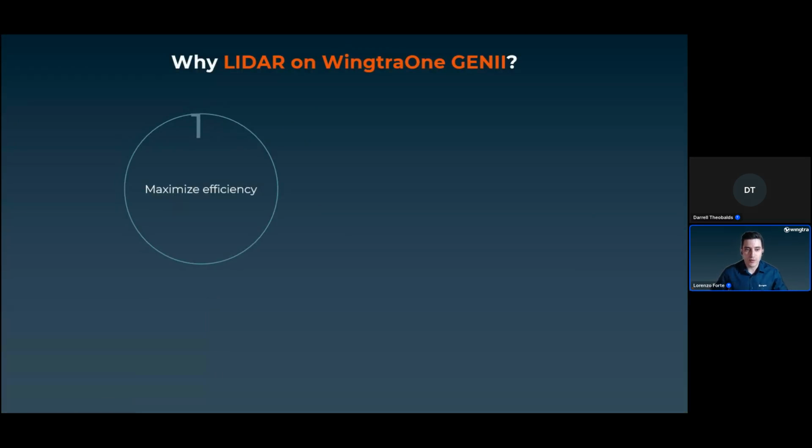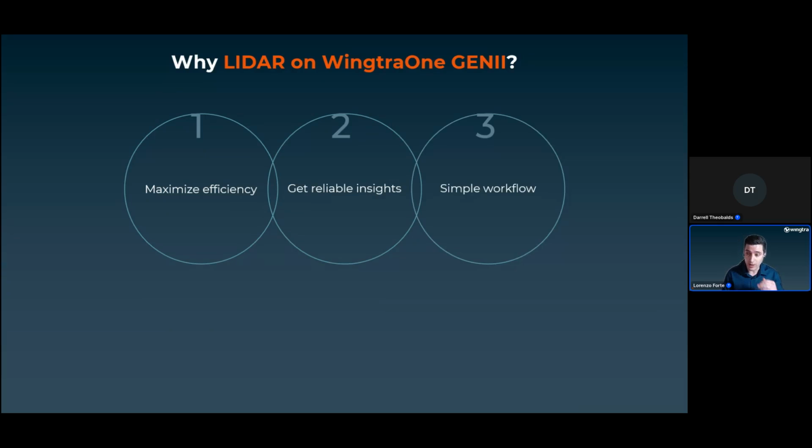All right, so the question now is why a Lidar on a Wingtra? We are focusing on 3 main points. Basically, we can maximize the efficiency of your data collection. It helps you to get reliable insights consistently, so high quality outputs, and also you can benefit from a very simple workflow.